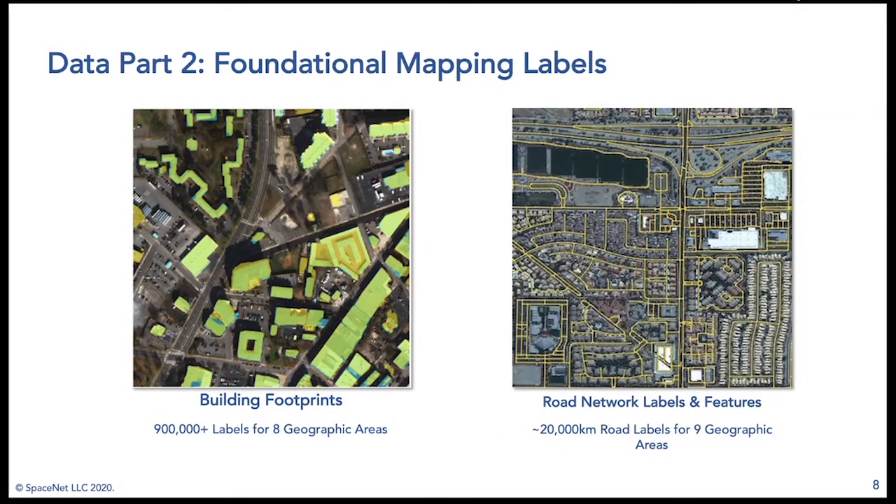The imagery, however, is only half the story. The other half is high-quality labels. And for many of the cities, specifically 8, we have building footprint labels available, which together total 900,000 buildings. For 9 of the cities, we have road network labels available, which altogether comprise 20,000 kilometers of roads.